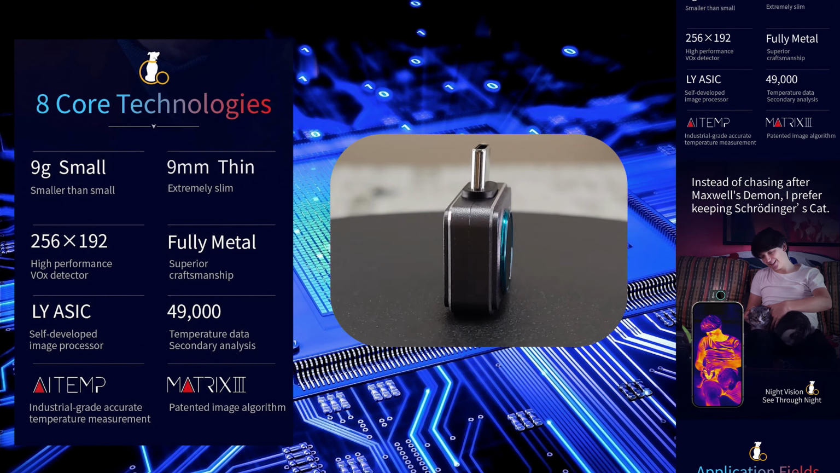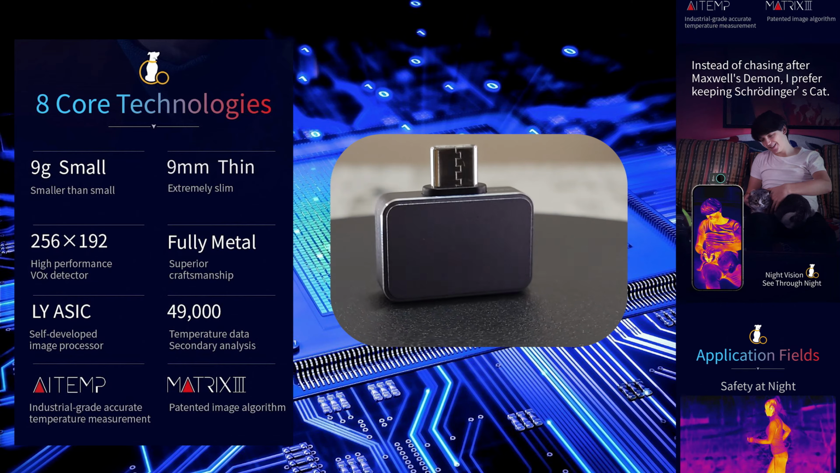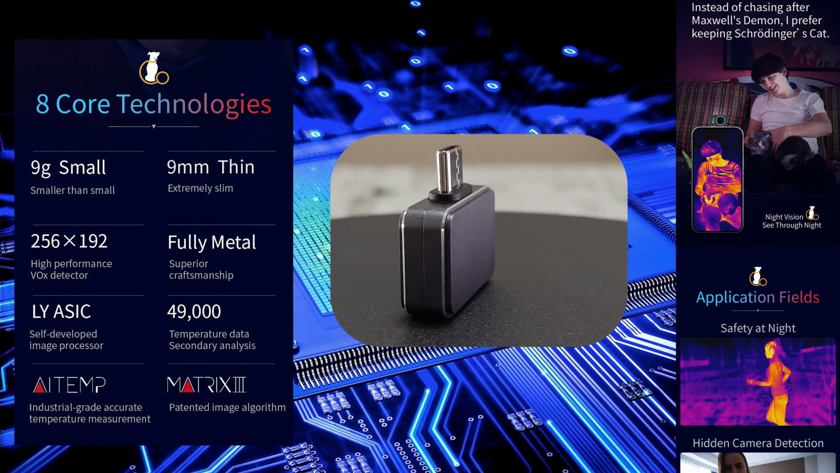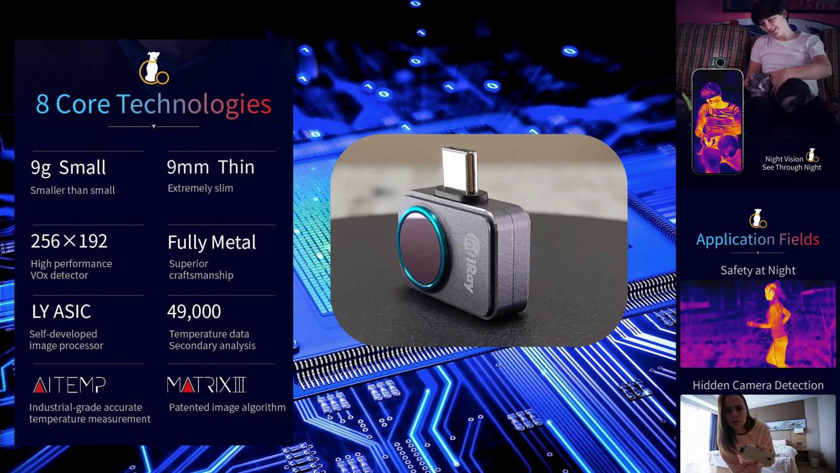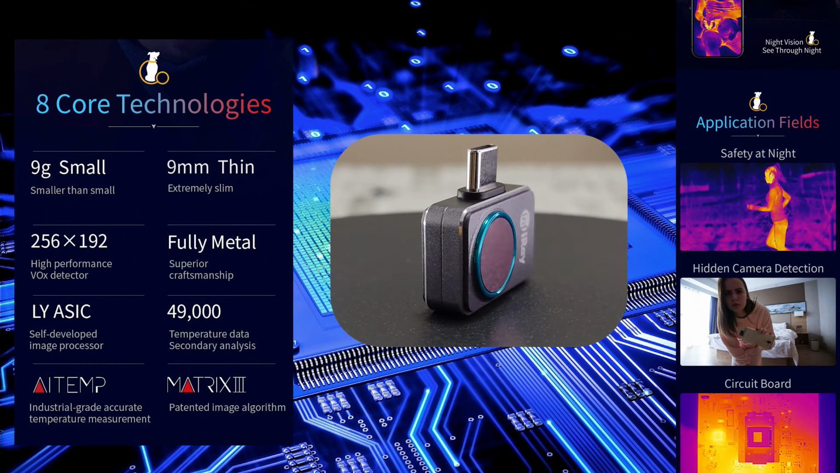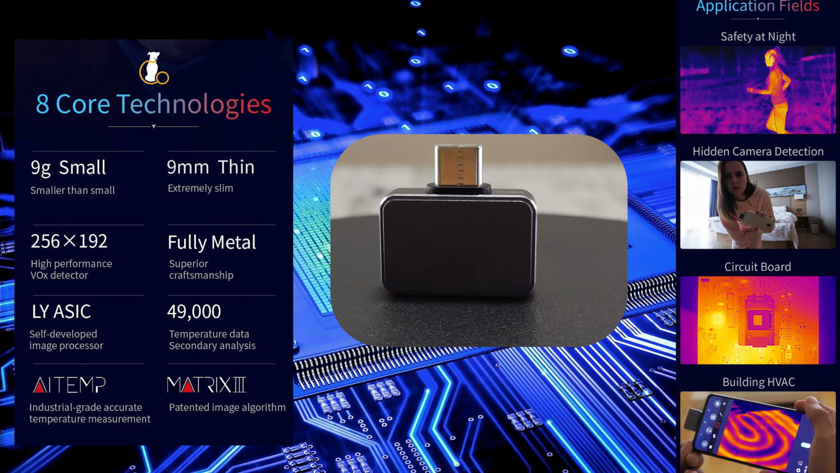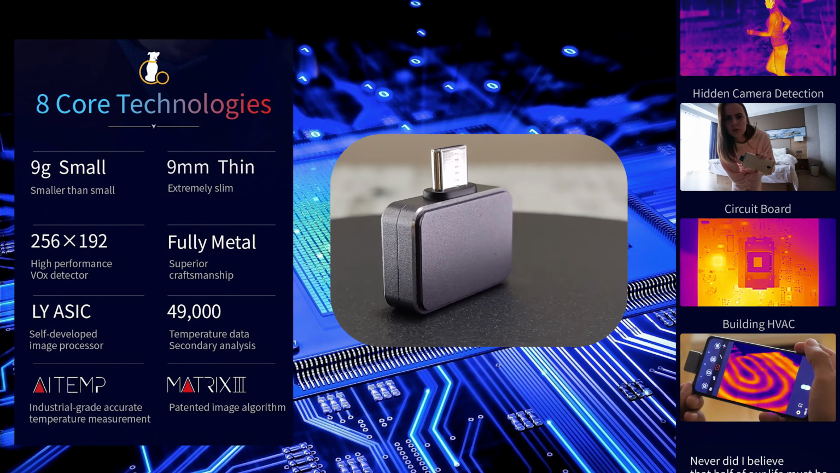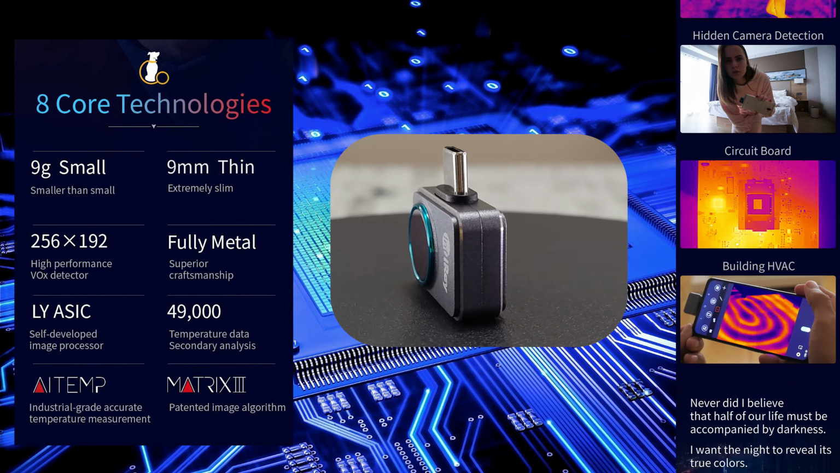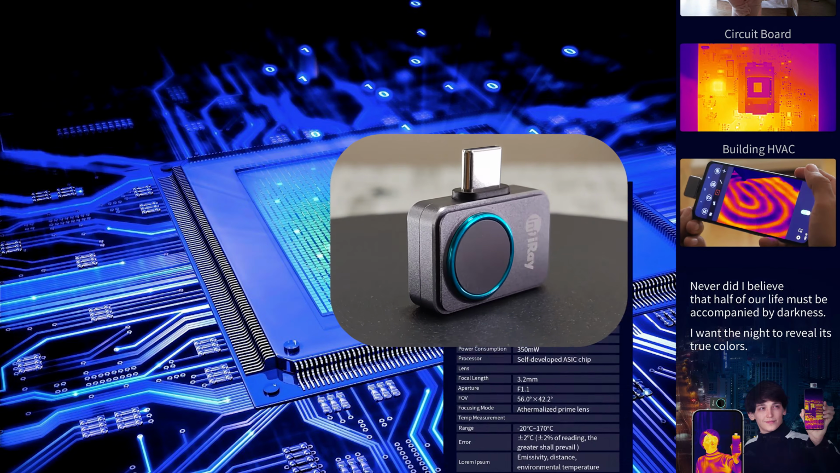The resolution, the full metal construction, the self-developed ASIC chip, the 49,000 temperature measurements per second. Well, that's basically the 256 by 192 that makes 49,000. An intelligent temperature measurement, and these are their Matrix 3 algorithm that makes the image look nice and clear.